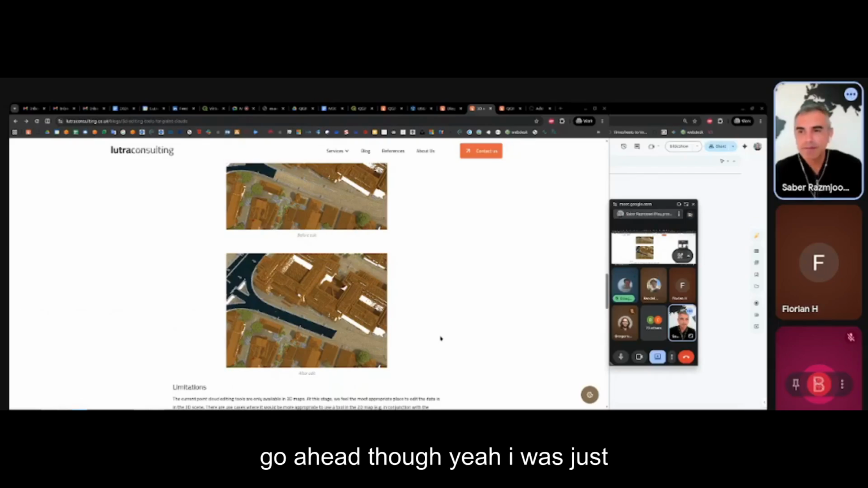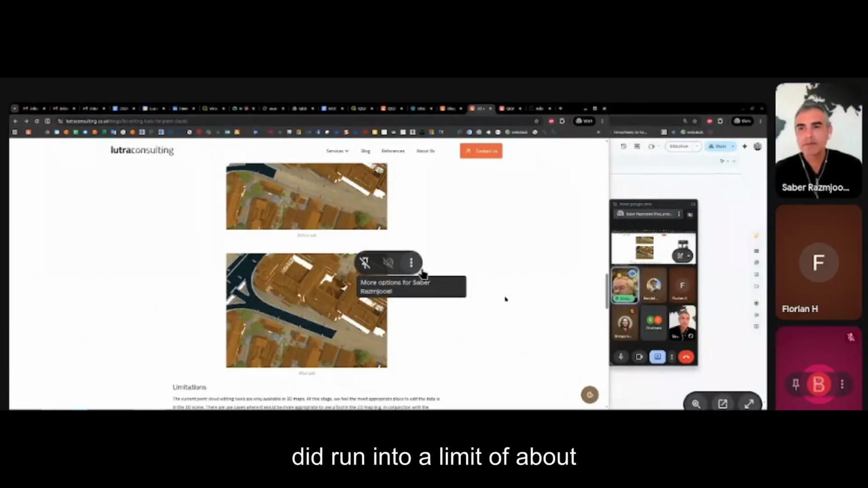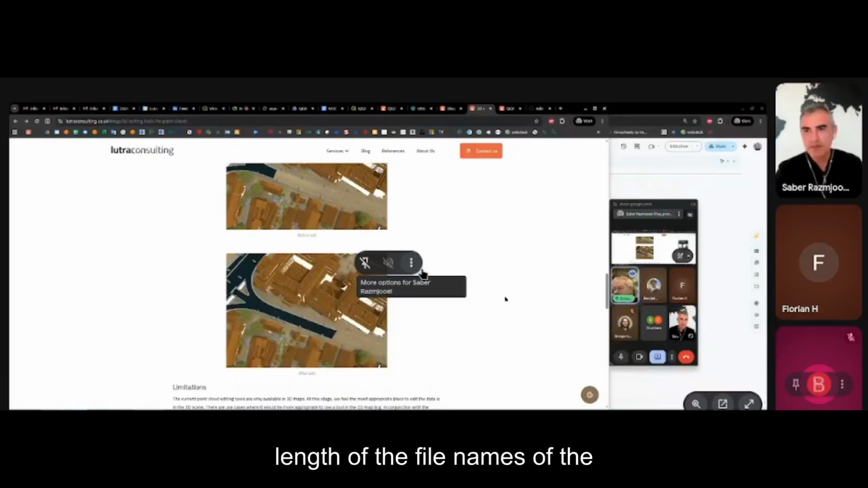Go ahead, Doc. Yeah, I was just going to mention that when you first came out with the VPC stuff, I did run into a limit of about 800 tiles on Windows, and it turned out it was related to the length of the file names of the LAZ files. I guess at the original iteration, it was passing the name into a command string, and you just ran into the hard limit for the Windows command string.